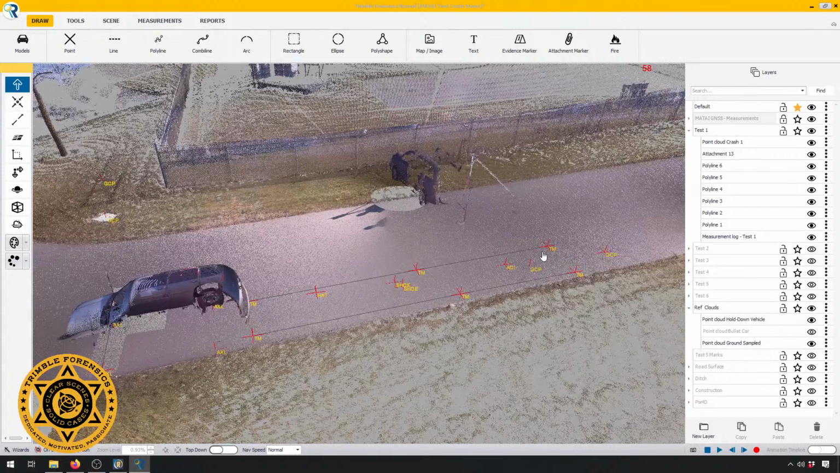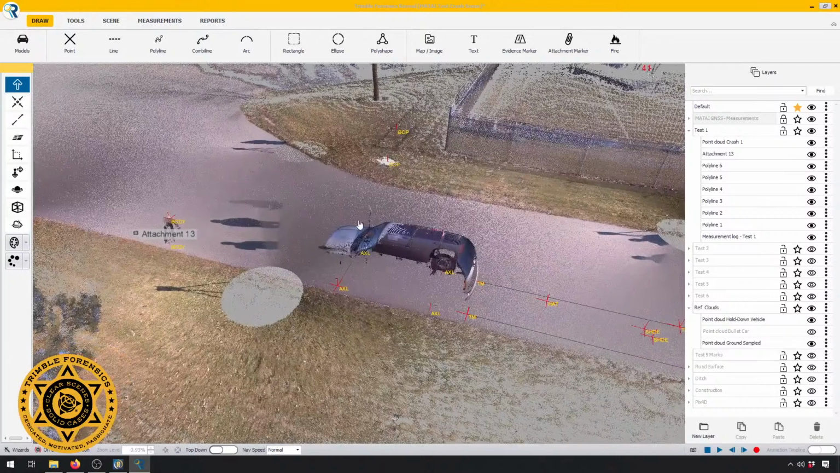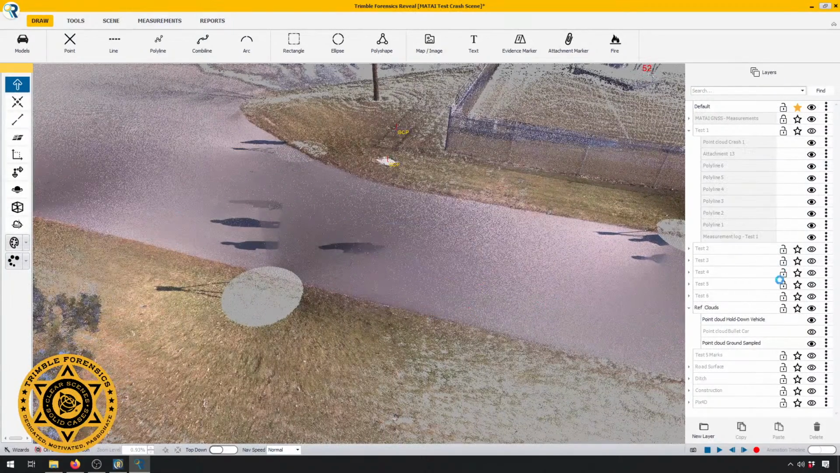So what he did is he plotted these points. Now that's another problem sometimes with laser scanning. Sometimes you can't see those really faint tire marks, the things that are really hard to see and all too often are the important part of the case. Sometimes laser scanners don't pick them up. Well, this gives us a chance to go out there and plot those points manually to make sure we got that evidence. No guesswork involved. So that was test number 1.